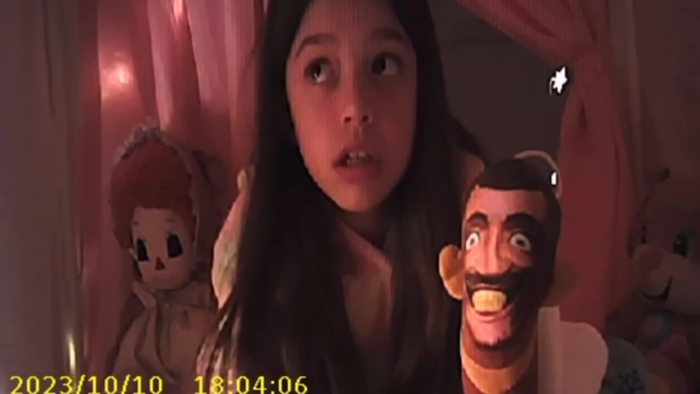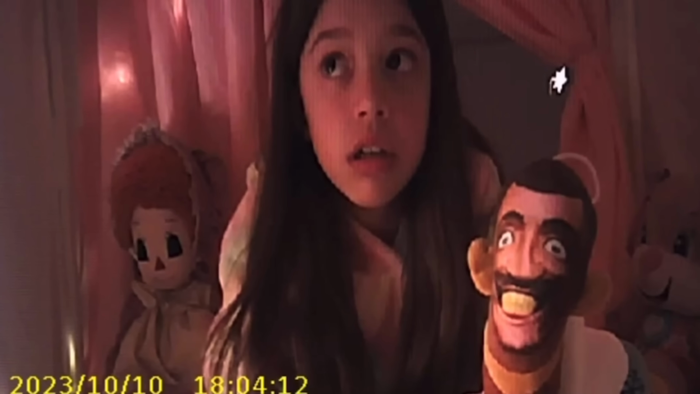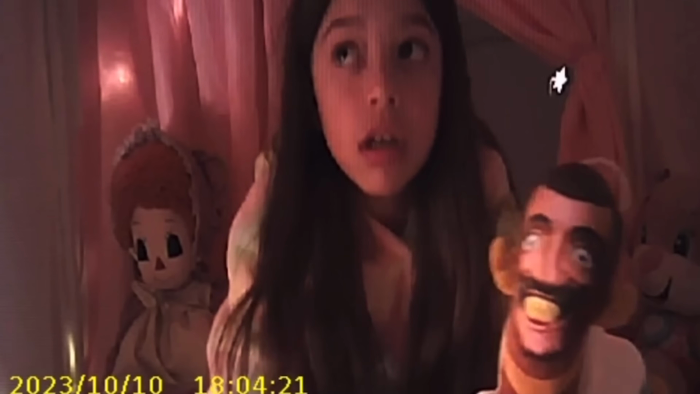She's very scared. After staring at something for around 20 seconds, she flees the room in terror. And this is when we can finally get a look at what it was that was spooking her.